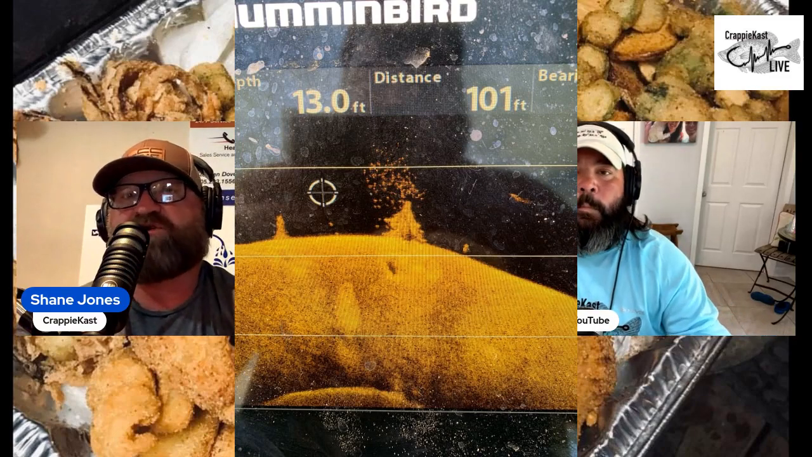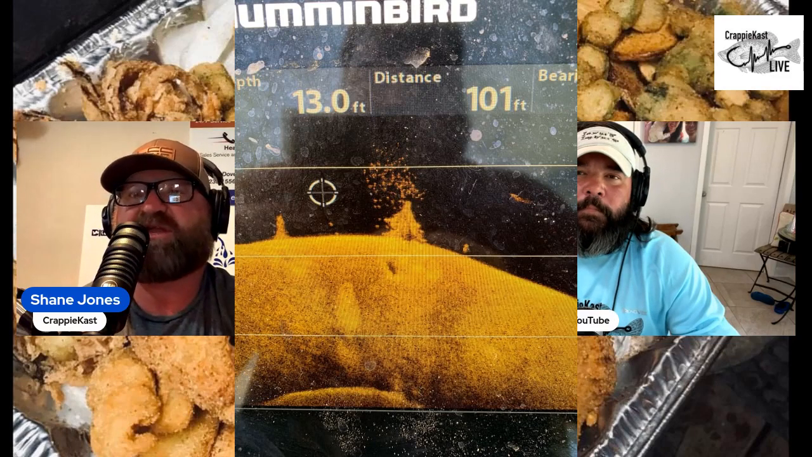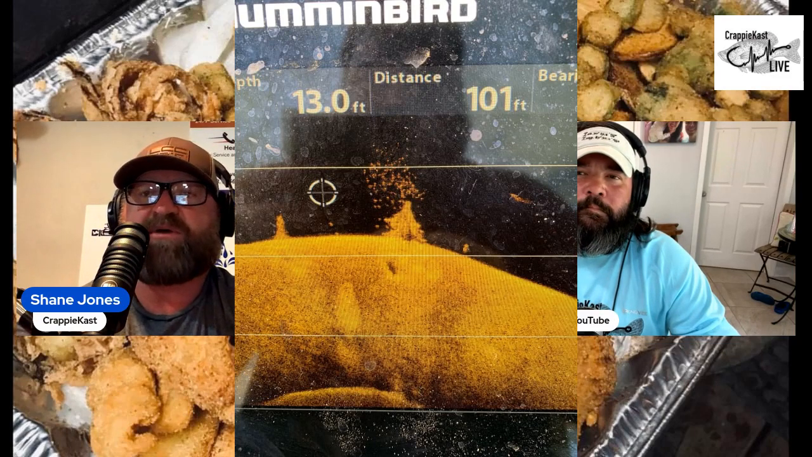So we went over the Humminbird Helix settings. We looked at some side scan pictures. This is the down scan. We're going to keep on going and look.